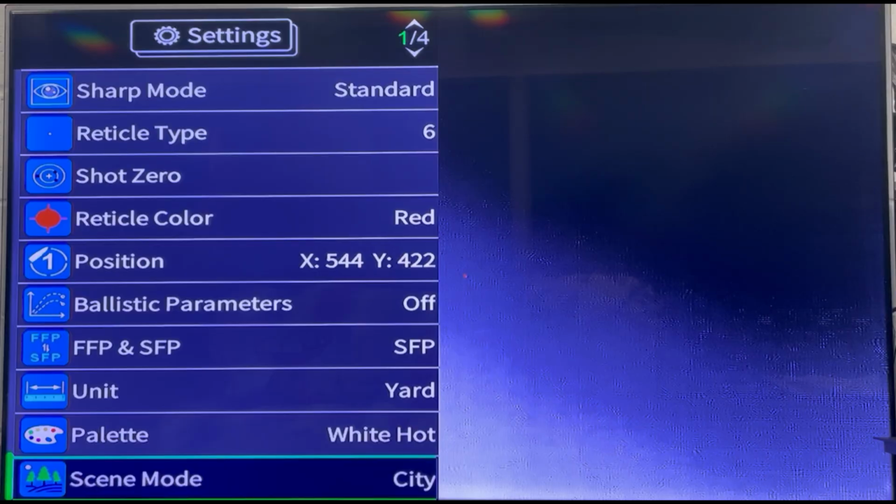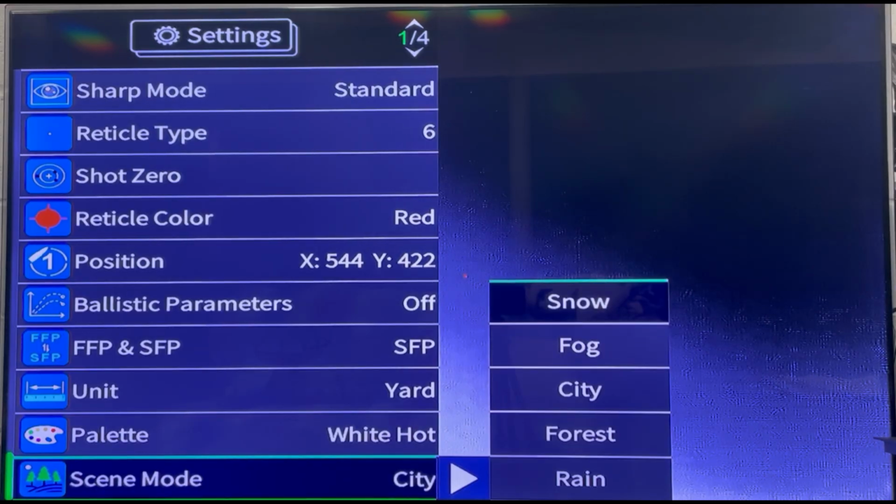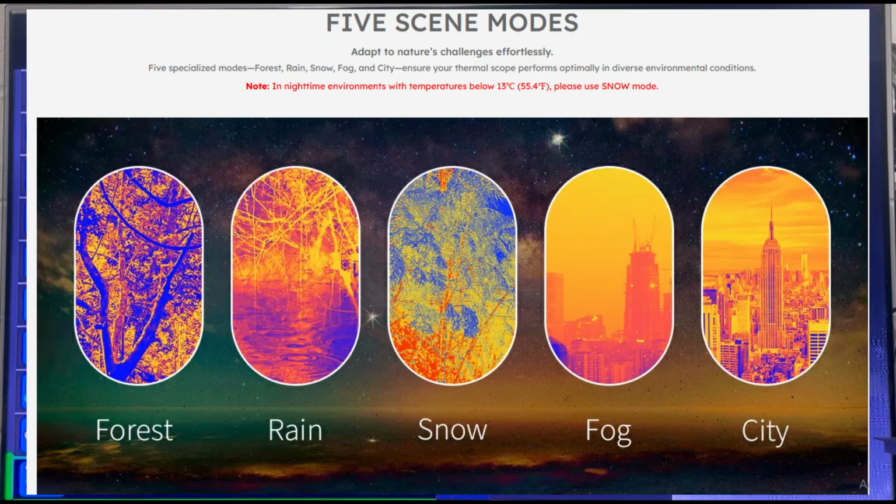Scene mode. You got snow, fog, city, forest, and rain. You select the scene based on what it sounds like. If it's snowy or below 50 degrees, you choose snow. If it's foggy, you choose fog. In an urban area, you choose city. In environments where light is blocked by the trees, you choose forest. And in high humidity or rainy days, you choose rain.